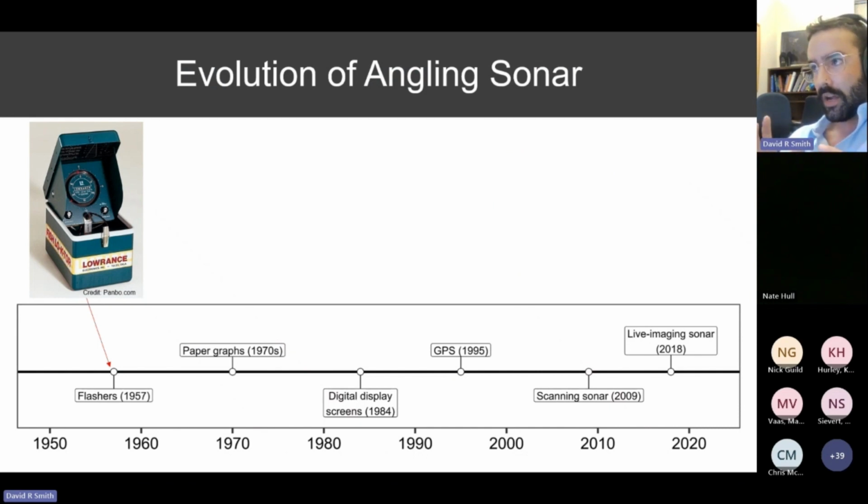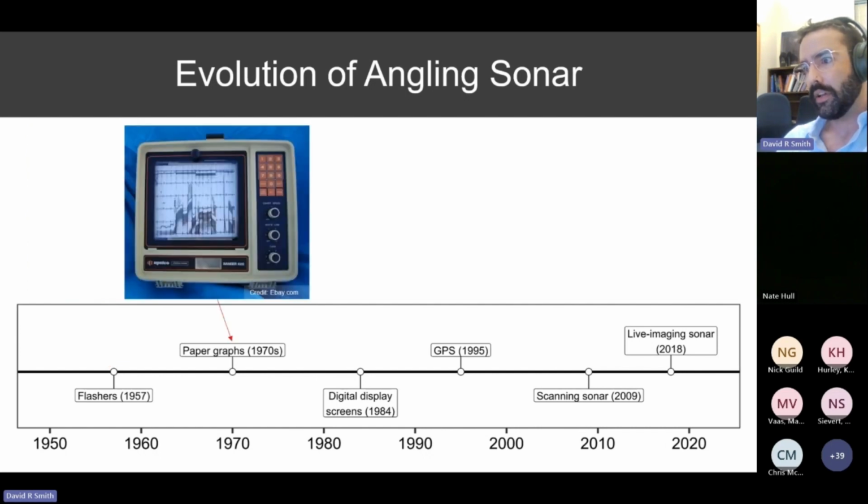So understanding how angling sonar has evolved over time can give us a glimpse at just how far the technology has come recently, going all the way back to the beginning of angling sonar in 1957 with devices known as flashers. These were a dial of flashing lights that anglers could look at and tell what was underneath their boat.